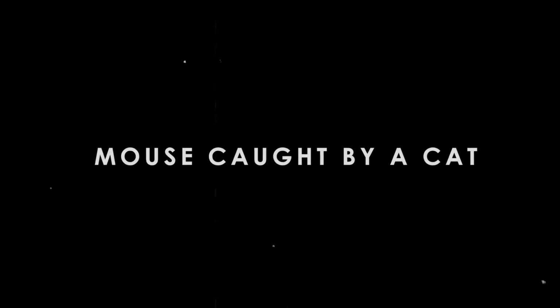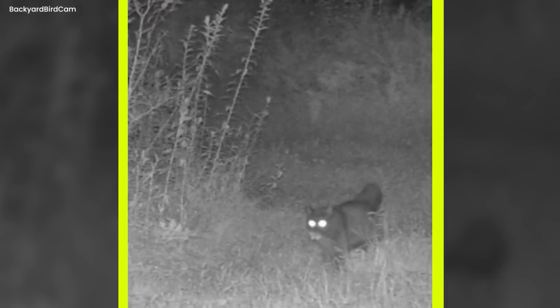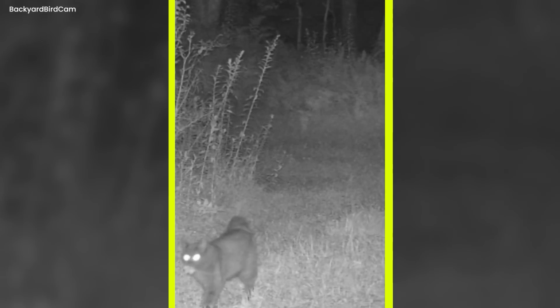Mouse caught by a cat. A trail camera captured video of a cat capturing a mouse and walking away. The camera captured this amazing moment in nature, when the cat displayed its hunting abilities as it pounced on the mouse before casually wandering away. It shows the wheel of life in the wild.